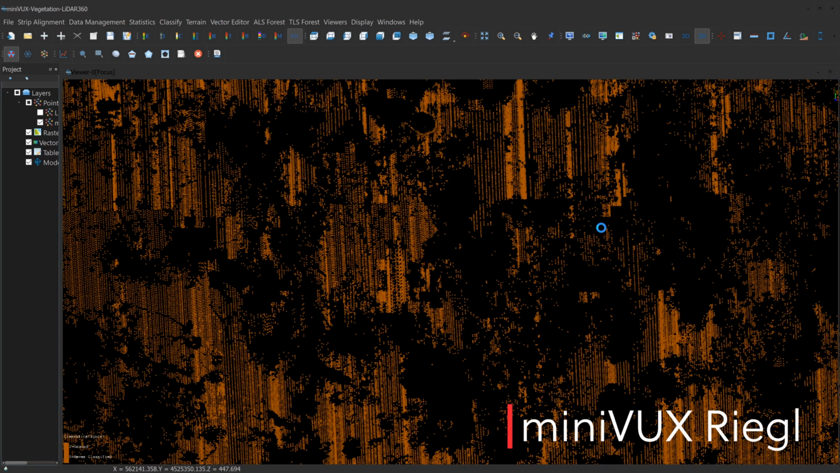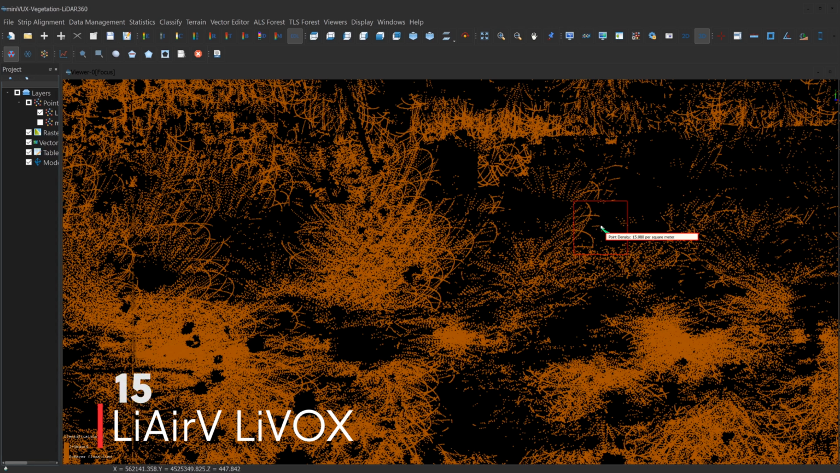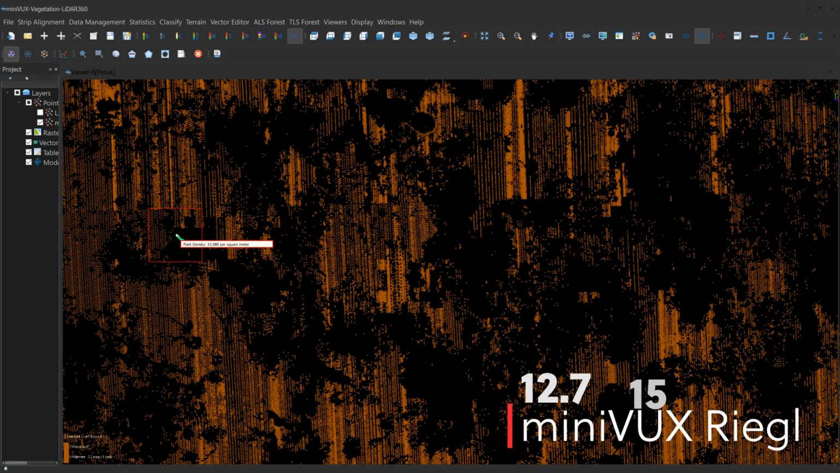Okay, let's click right over here. That's at 12.7. Let's remember that spot, switch over. Now this is the LiAirV in the same location. About 15, it's a couple more points per square meter. Let's choose another location. That's 52 for the LiAirV LiVOX and only 15 for the Riegl.